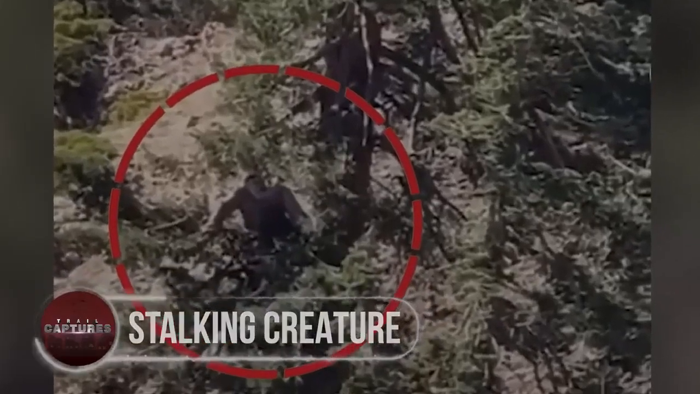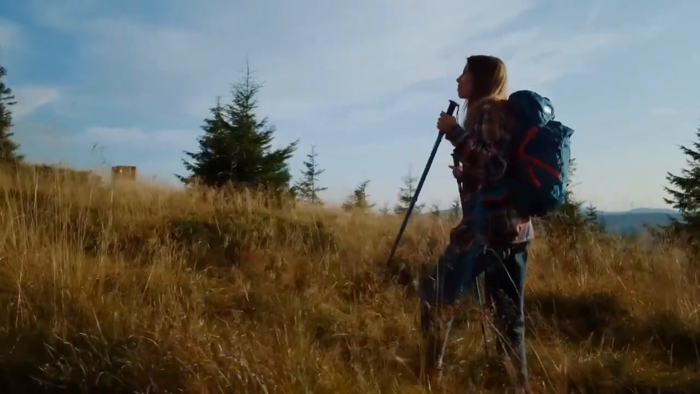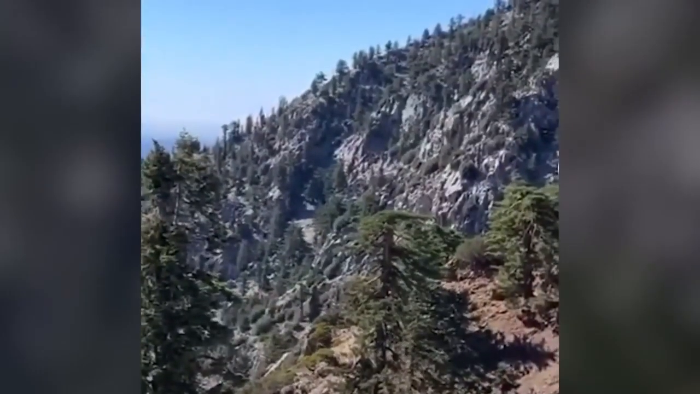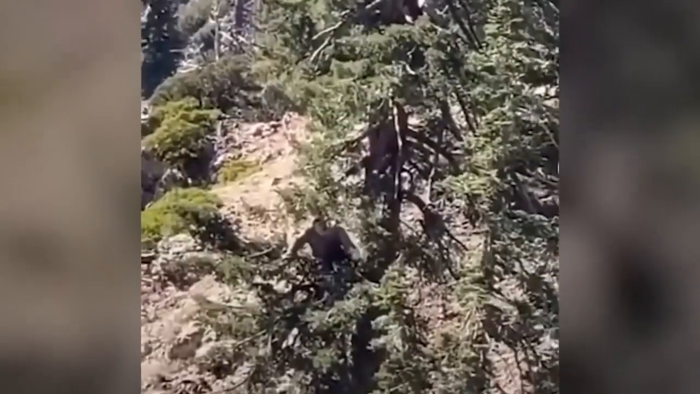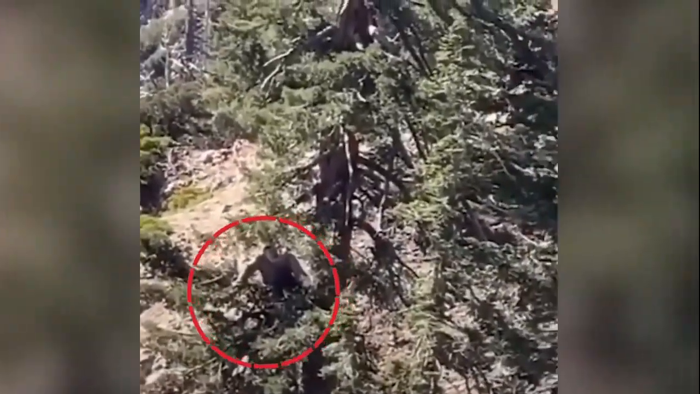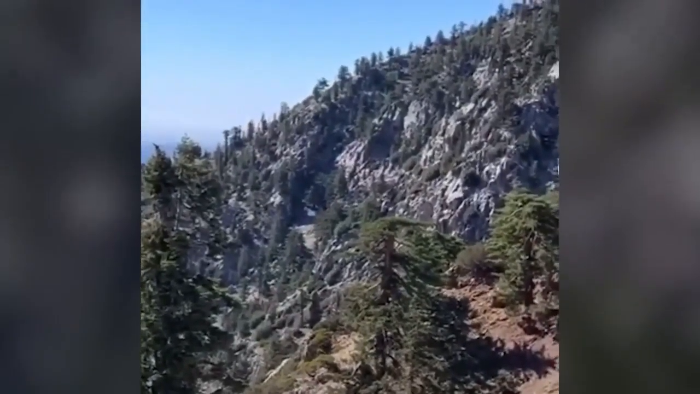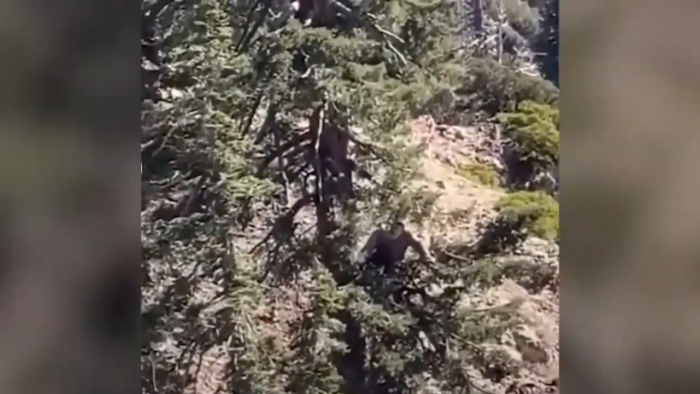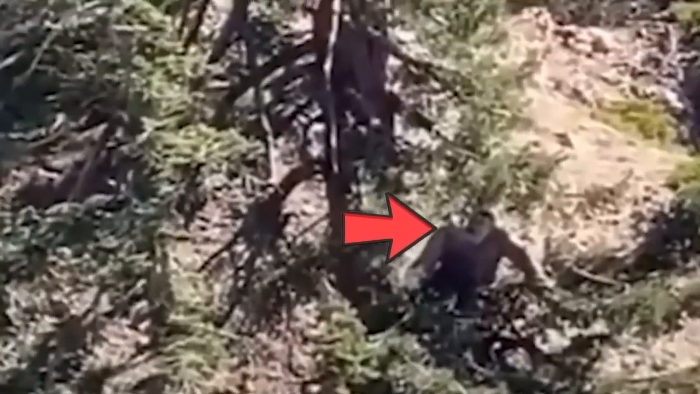Stalking creature. Reaching the top of the hiking mountain, these hikers had no idea that they had another companion. Recording the incredible views, one of the girls could be heard asking the other about the creep in the woods. My God, that's crazy. And there it is, a humanoid brute. Though standing on the other side, he has his eyes on the hikers, not taking his eyes away from the group for a second. It feels like the cryptid is planning a strike. But disappointedly, there could be a possibility of the video being edited. And if not, what could this creature be?